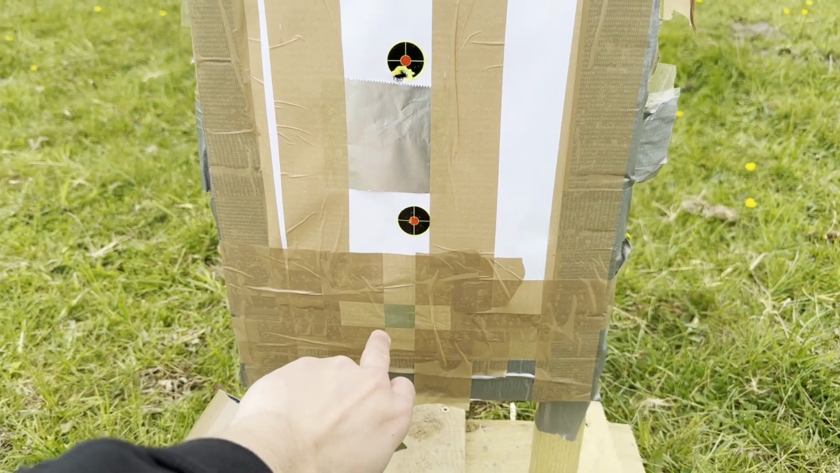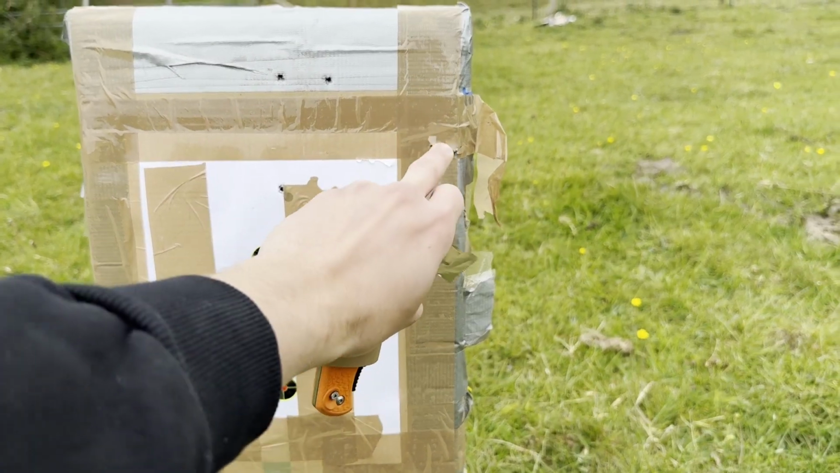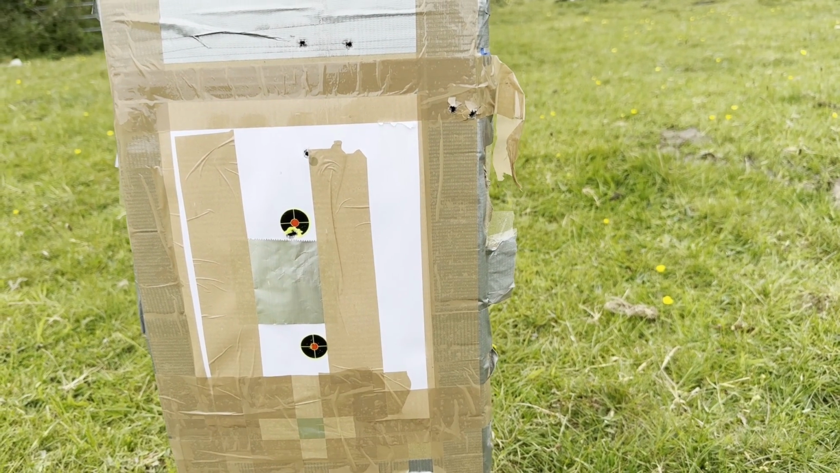Target now after the first thermal shots. So I was aiming on the left hand edge of that foil with the thermal scope, and obviously the day-night image was saying it was going to hit up there, and obviously the two bullets have hit there. So that's good how it works like that.